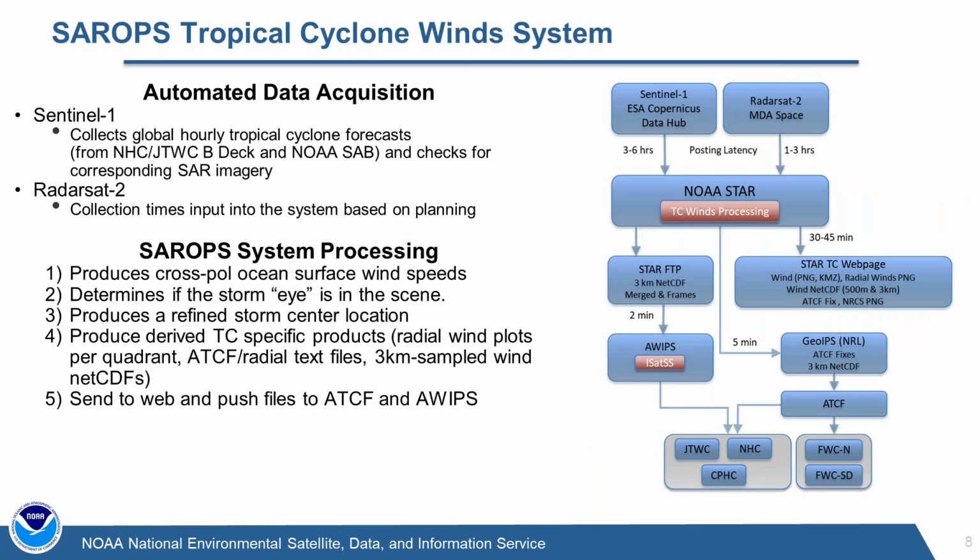So how do we go about producing that picture? This is basically our system that's set up here at STAR. We have an automated data acquisition process. And so the system goes out and looks at the BDEC and the NOAA SAB for active storms.